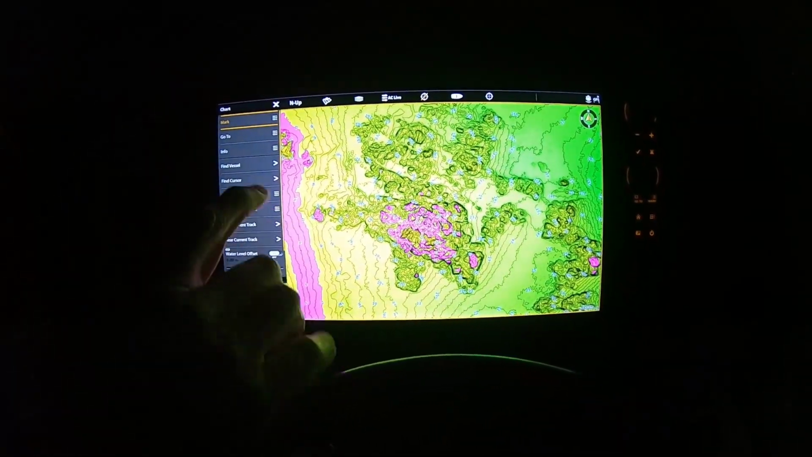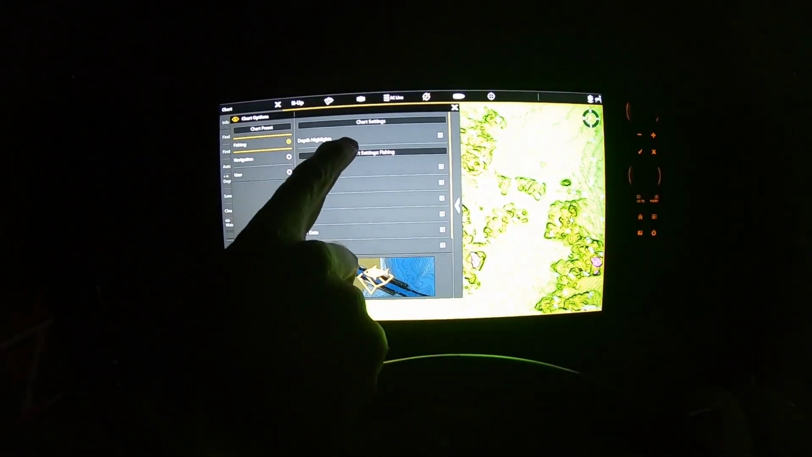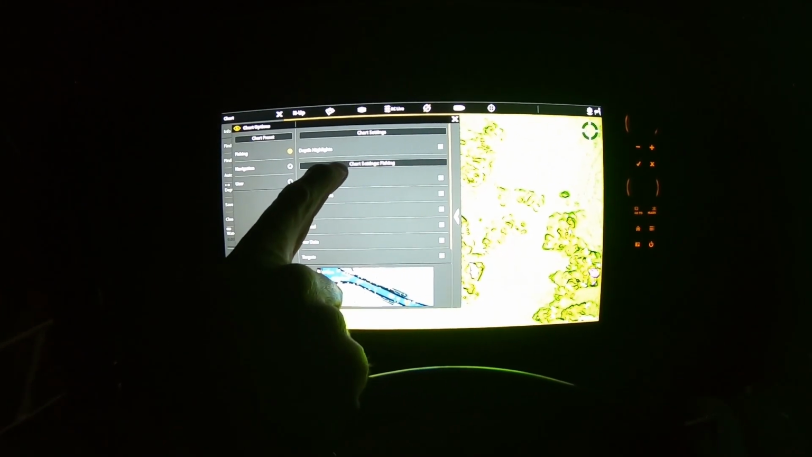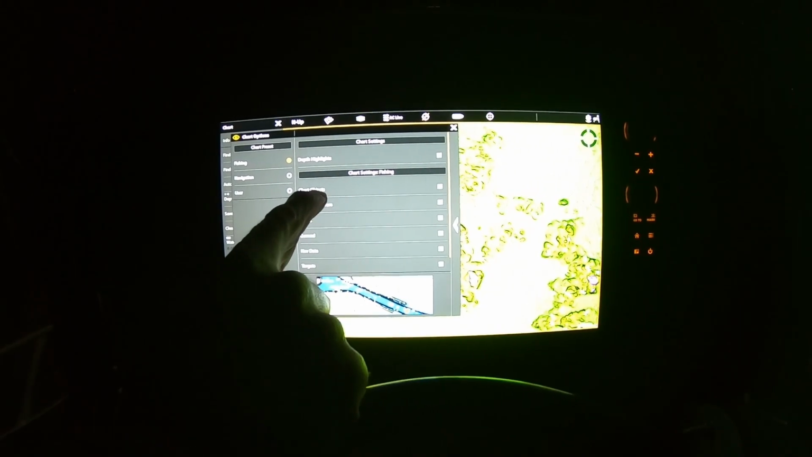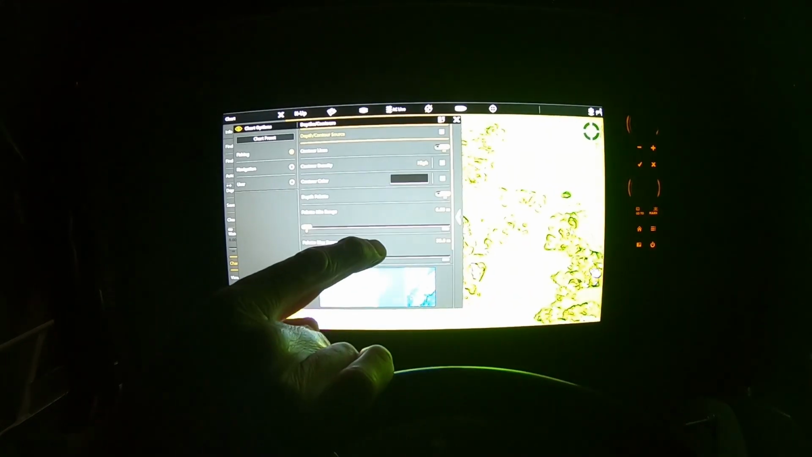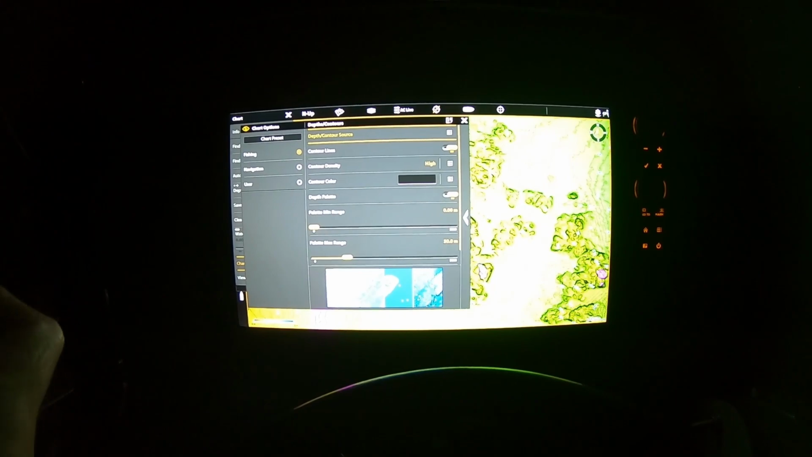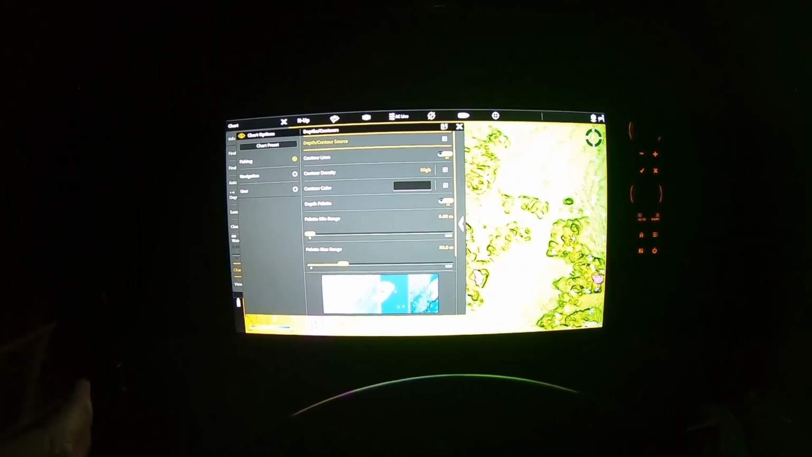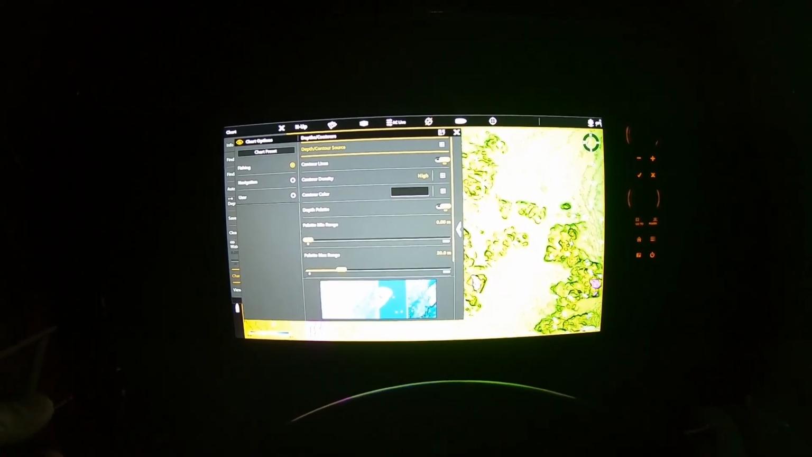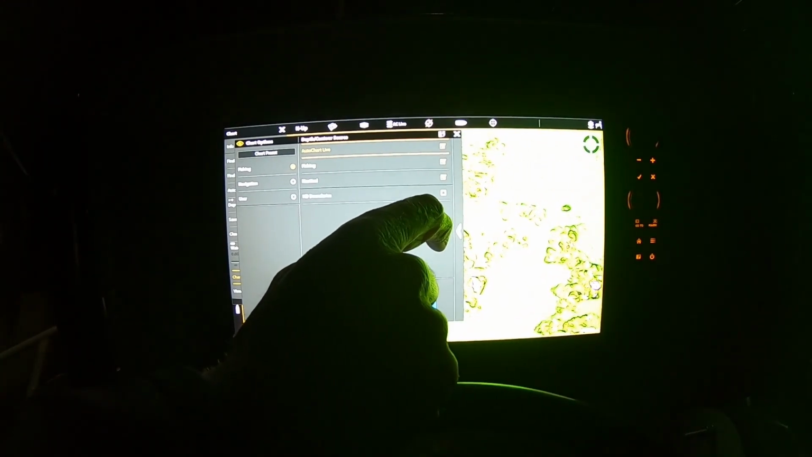And we'll see if we come into our chart again, and we come into our chart options, and we go into depth and contours, and we get rid of our contour lines. Some might find that they find it a bit easier to identify the rock and reefy areas without the contour lines, as contour information can be a little bit daunting at first reading it. You get better, and I love having the contours on, but at the start I can understand how it might get a little bit daunting. We can actually turn those contours off.